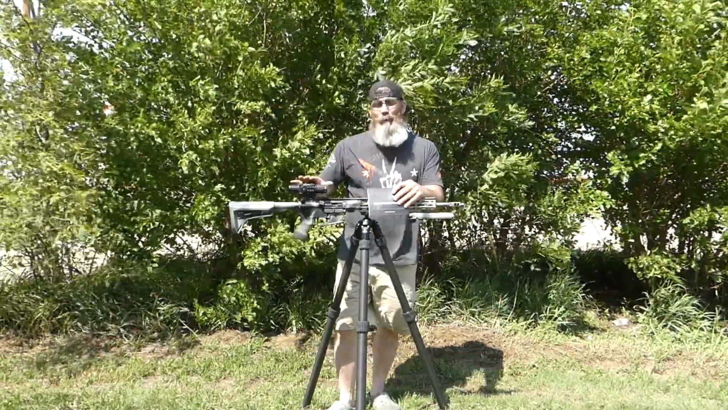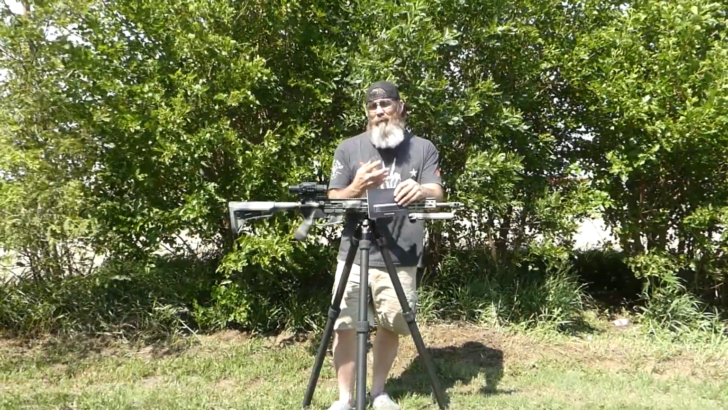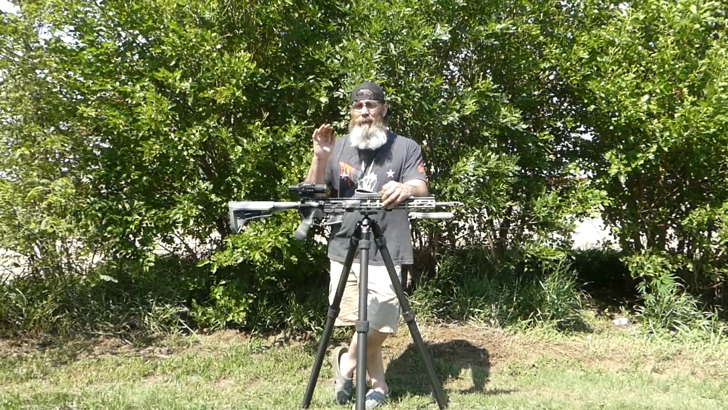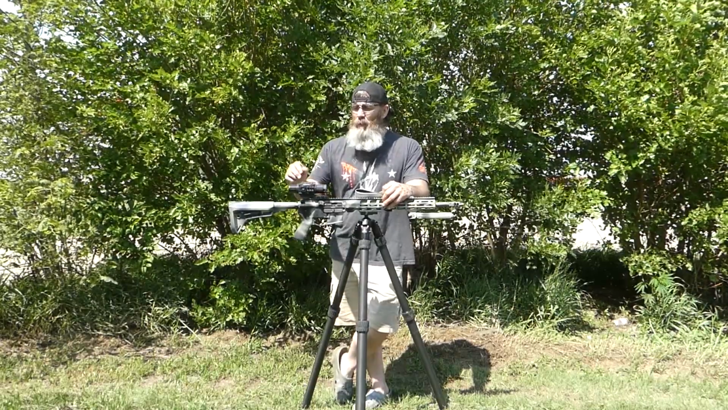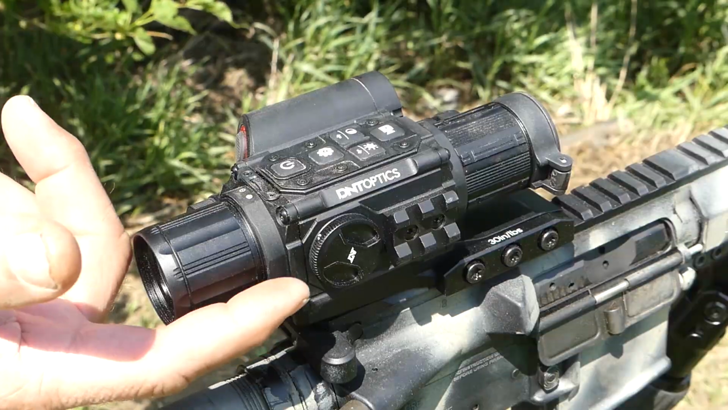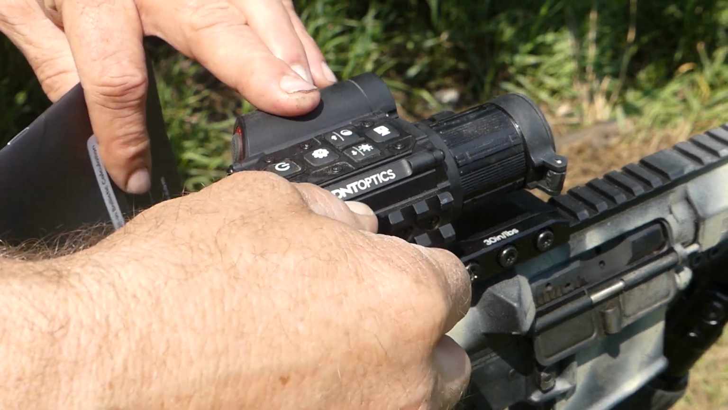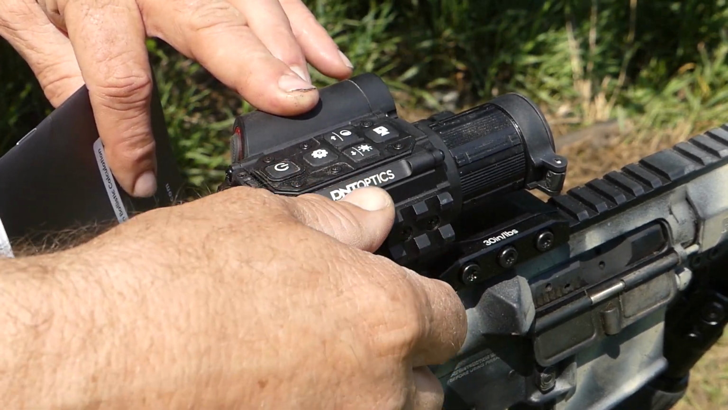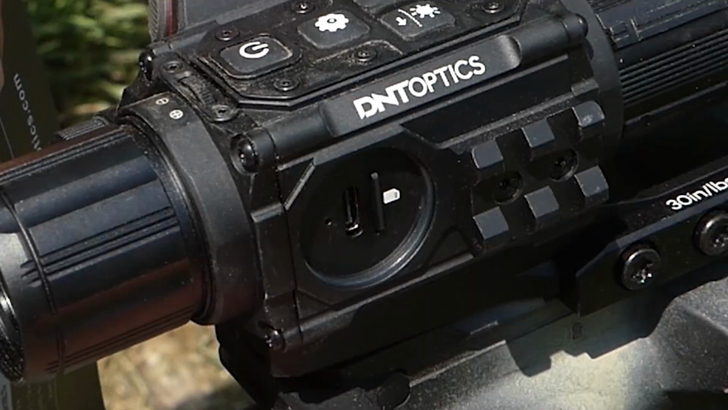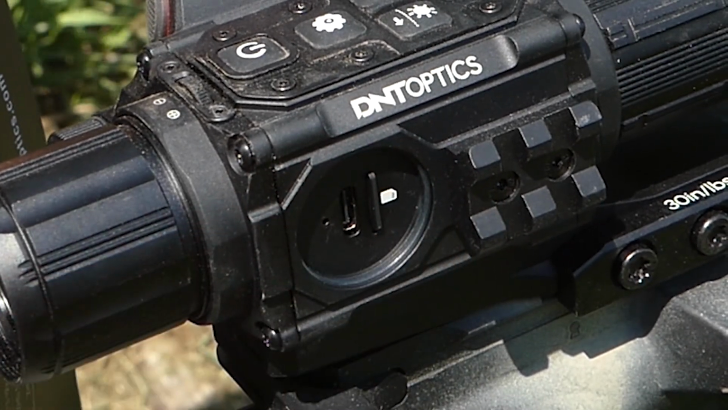This thing will go through battery very quickly. It comes with 2 batteries. You do have the option of 2 batteries being with you at all times, but you also have the capability of charging this right in the unit. So on the side here we have a cap, and I'll show you that a little bit closer, but you can charge right in this unit right here where your SD card goes for video recording.